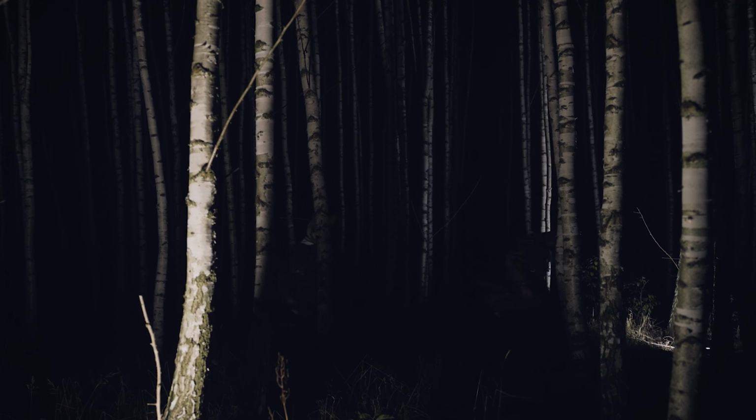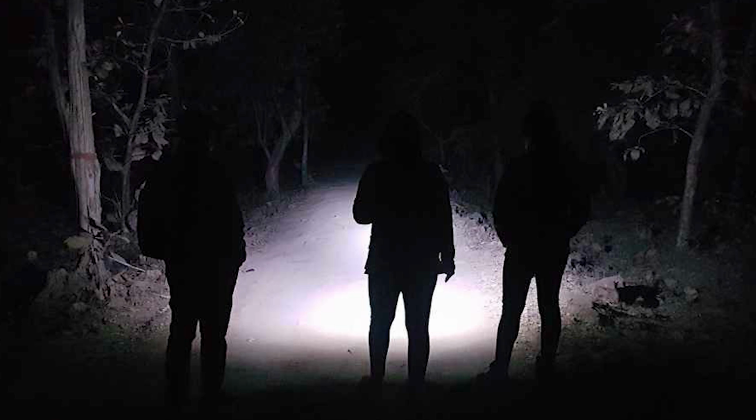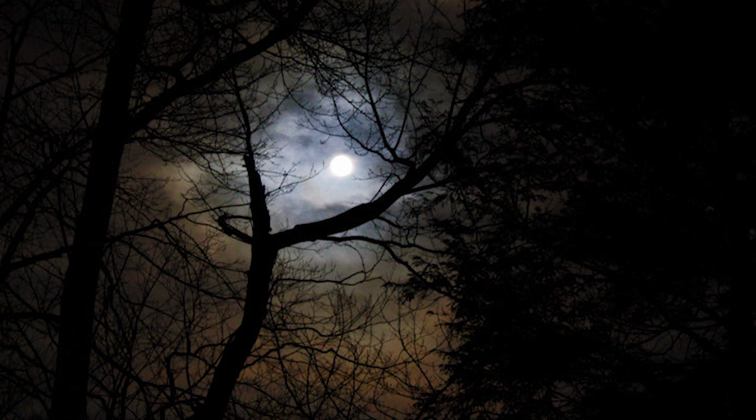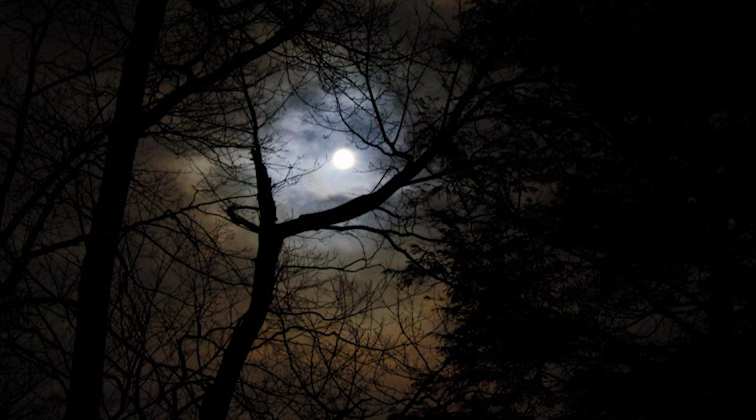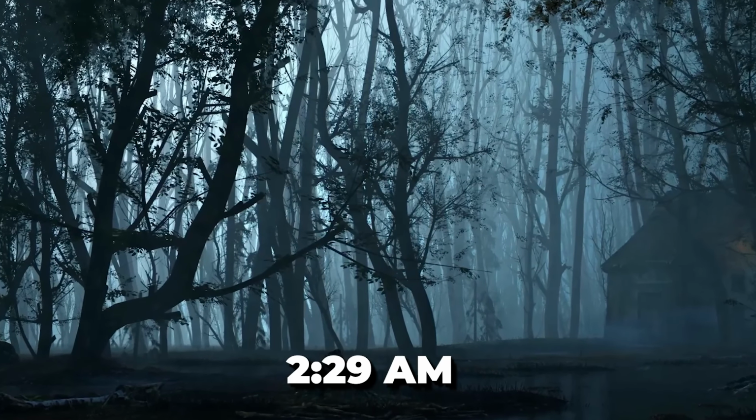Creepy horned creature. In the heart of Turkey's rugged landscape, a group of brave explorers embarked on a late-night adventure, seeking thrills and discoveries. But as darkness fell, they began to feel an eerie presence, as if they were being watched by unseen eyes. And then, at 2:29 a.m., their worst fears came to life.